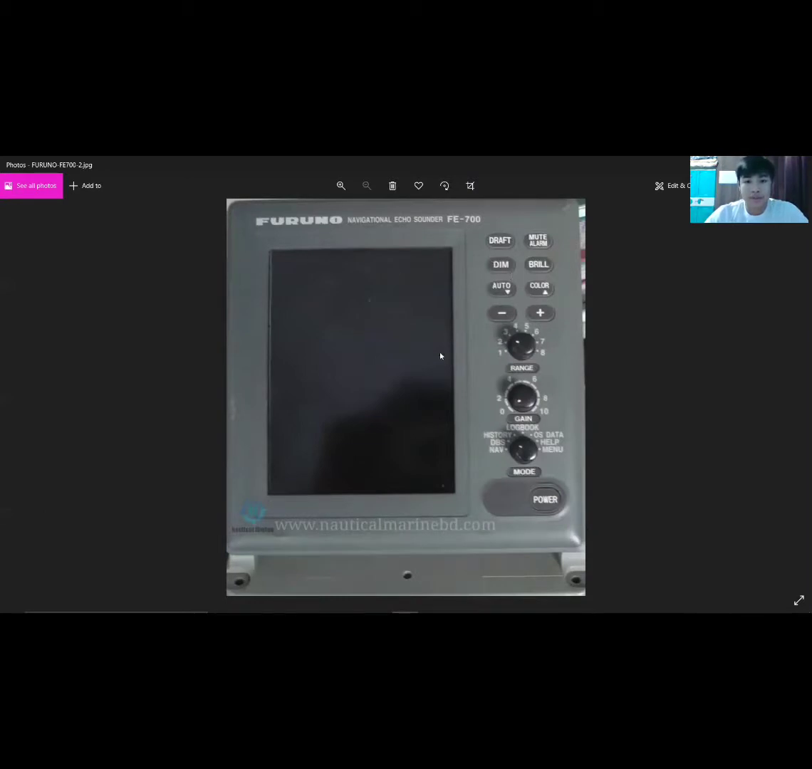So to turn on this device, you must press this power button over here. Press this button for 3 to 5 seconds to power on this device. And then if you want to adjust the draft, just press this draft button over here. Later, it will be discussed by Cadet Curioso.